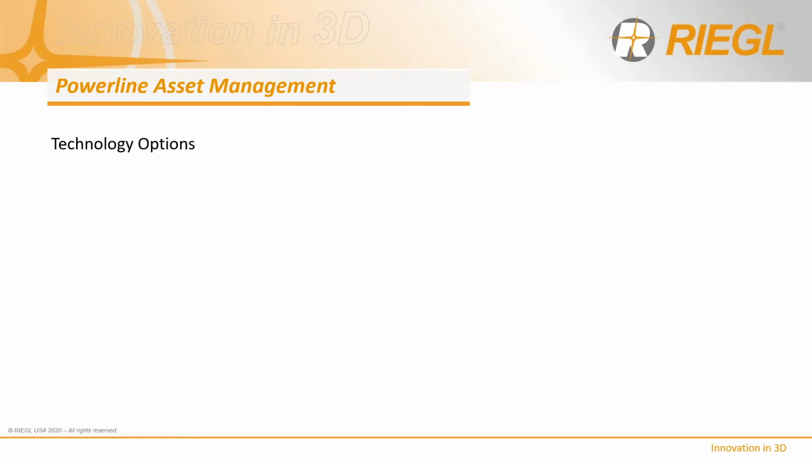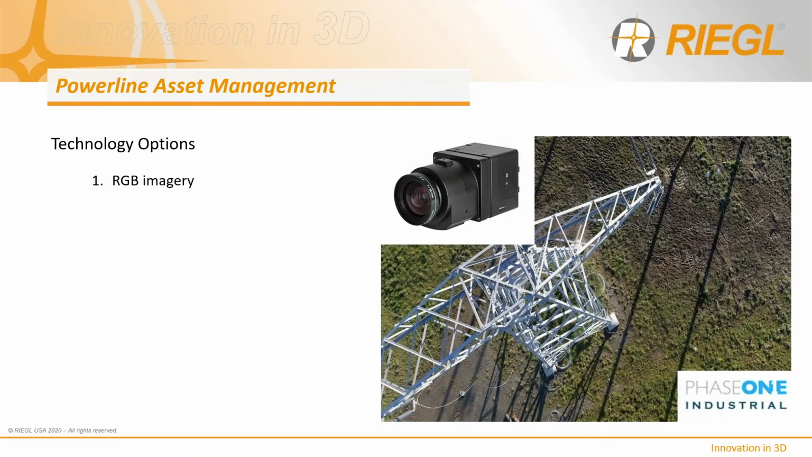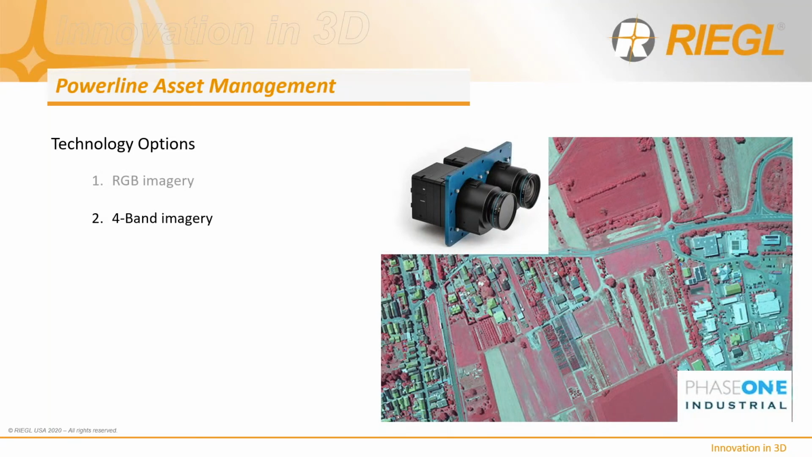When it comes to technology options, there are really 6 primary sensors that are integrated or combined in some form or another, depending on the platform and application requirements. These include RGB imagery, either nadir, oblique, or both, 4-band imagery. NIR imagery, when combined with RGB imagery, creates a 4-band composite image of additional information. And the collection of 4-band imagery enables us to create normalized difference vegetation indices, which is used for analysis of vegetation health.